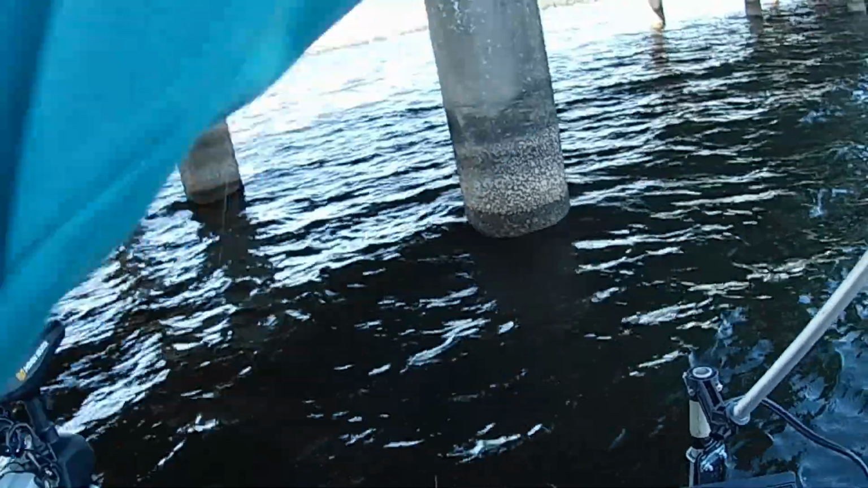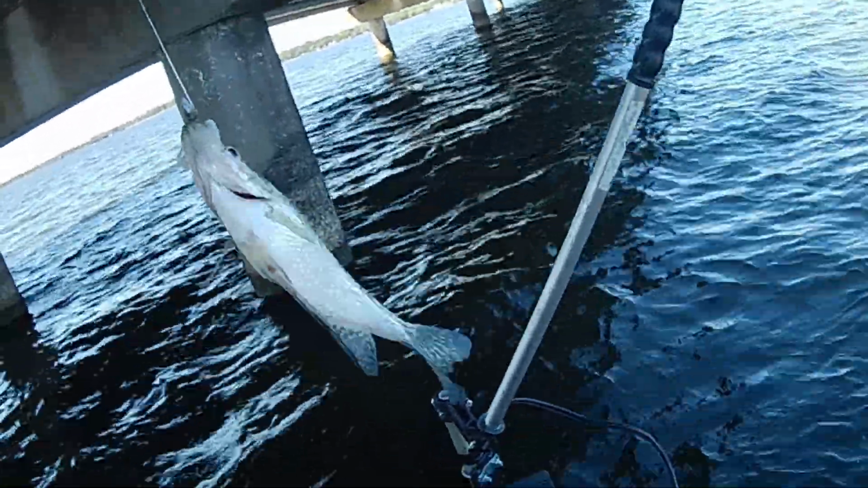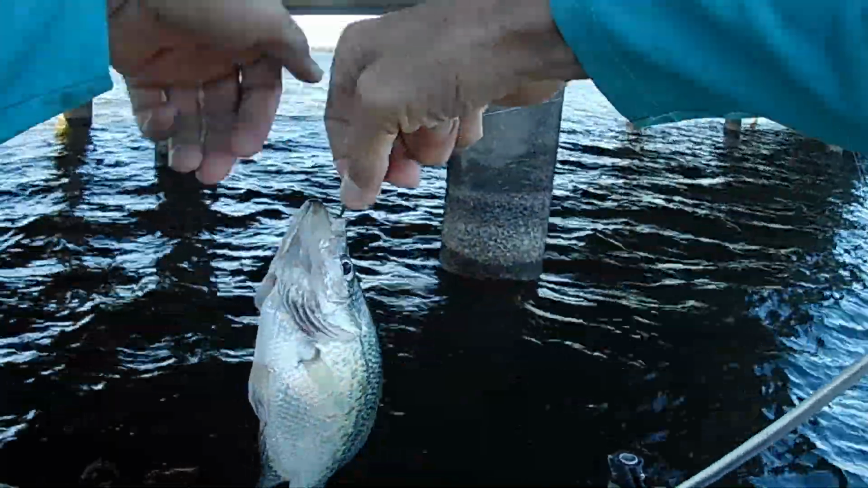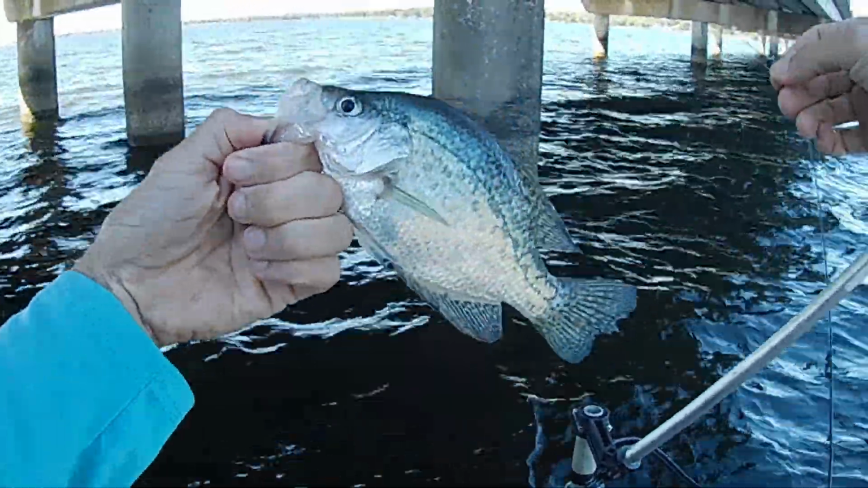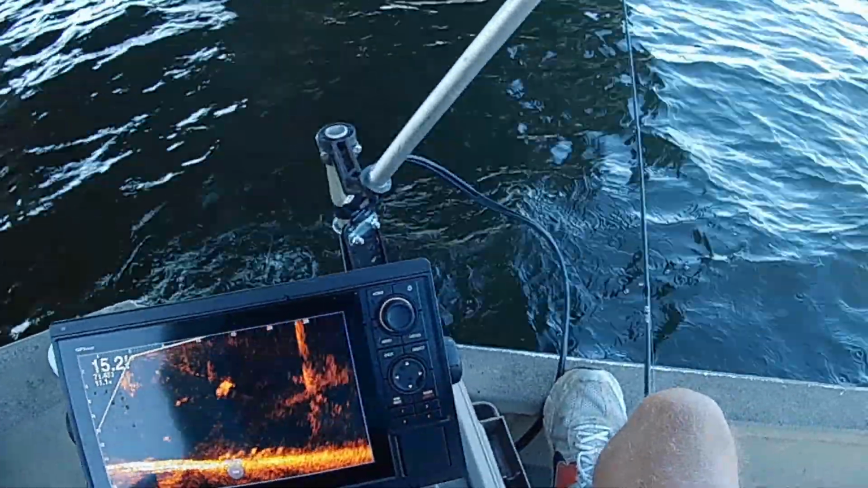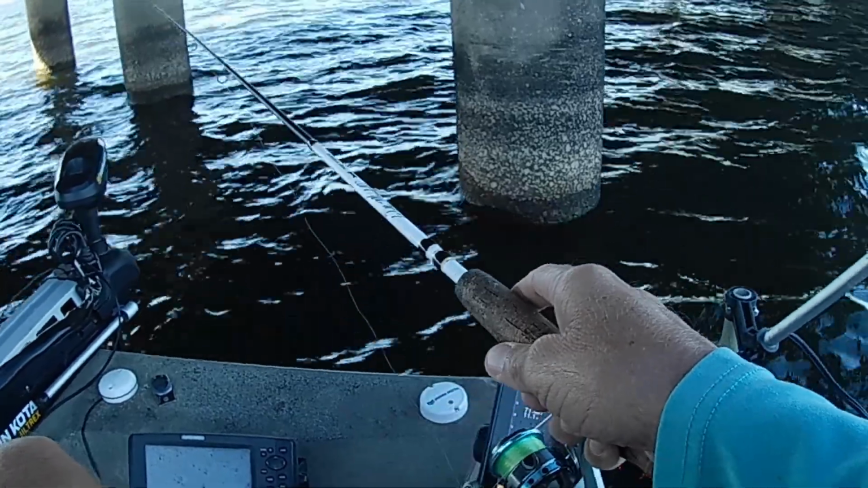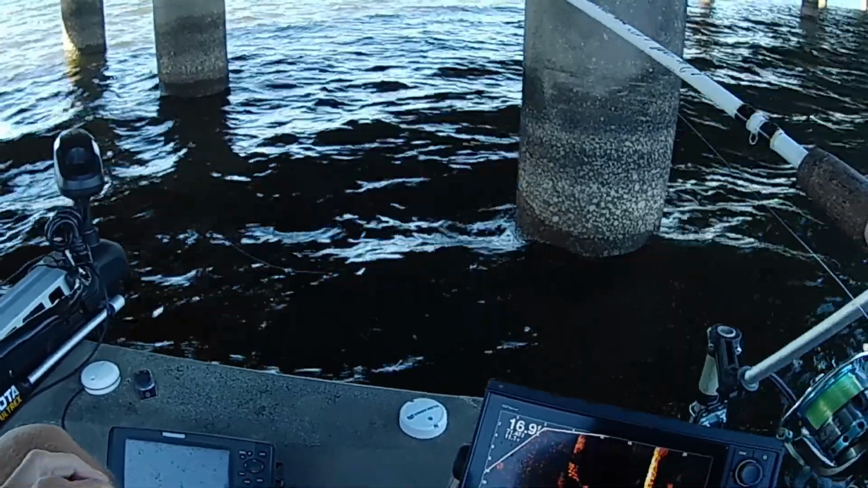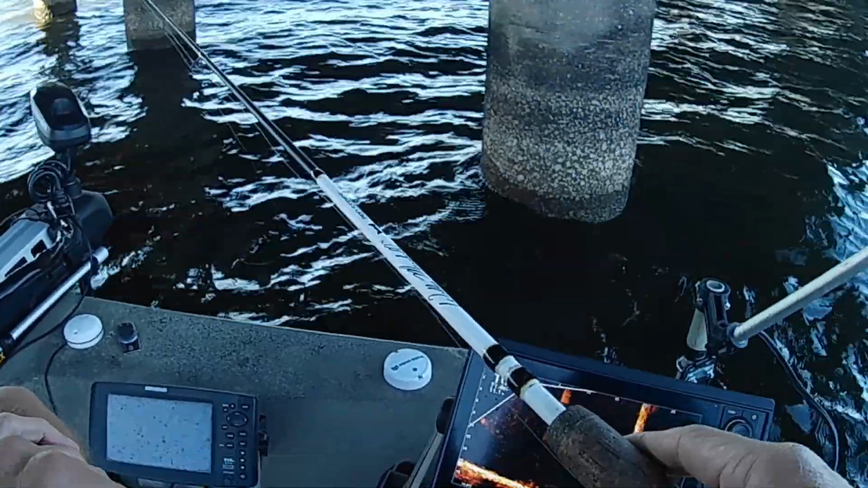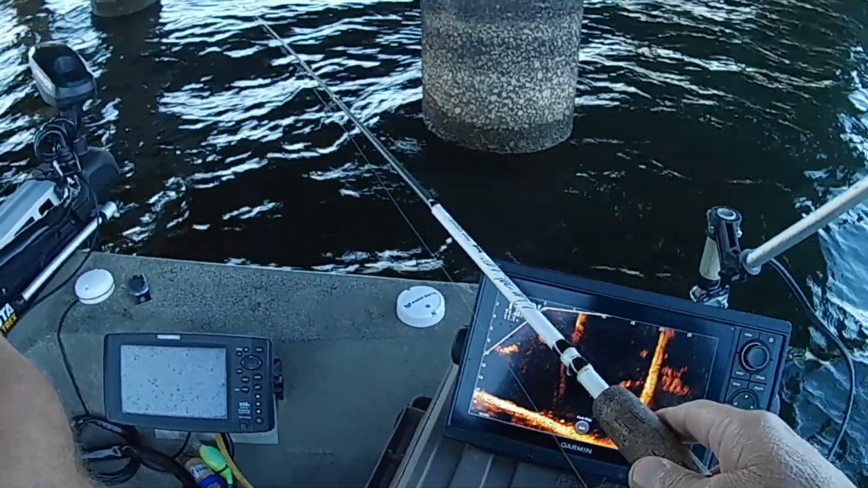There he is. There he is, man. Another. He wouldn't quite make it, I don't think, just yet. But he will in another month or so when they change the length limit. Oh, he seemed to be black crappie. This school wasn't in here a couple of weeks ago.